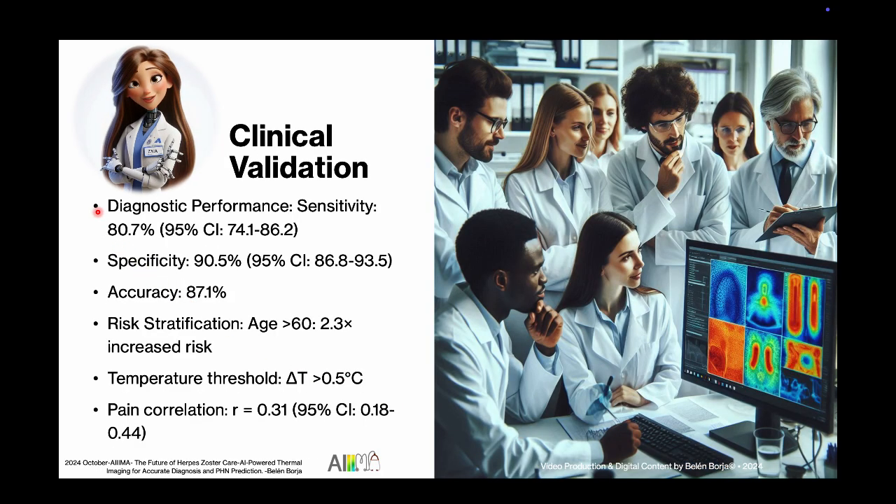Our validation studies show we can predict post-herpetic neuralgia risk with an astounding 80.7% sensitivity and 90.5% specificity. And get this, the overall accuracy clocks in at a staggering 87.1%. But the real gem? We found that a mere 0.5 degrees Celsius temperature difference is the key. Cross that line and you know you're dealing with herpes zoster. Oh, and let's not forget about the age factor. Our machine learning models confirmed it time and time again. For patients 60 and over, the risk skyrockets 2.3 times. And the best part? That temperature difference correlates directly with pain levels. A nice, juicy R equals 0.31.